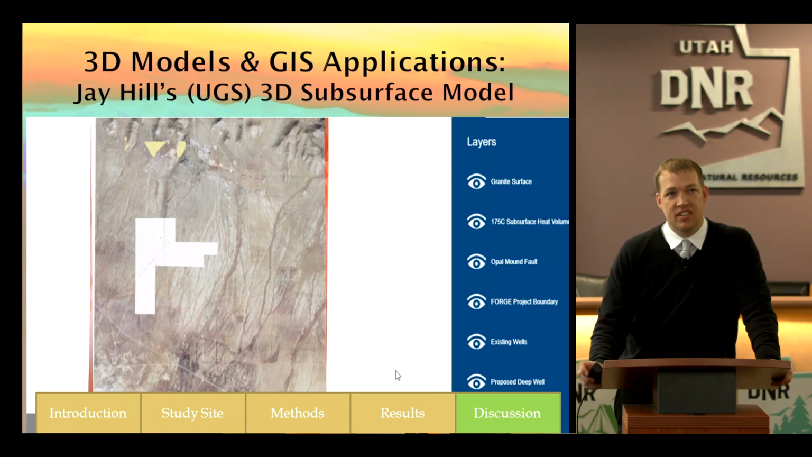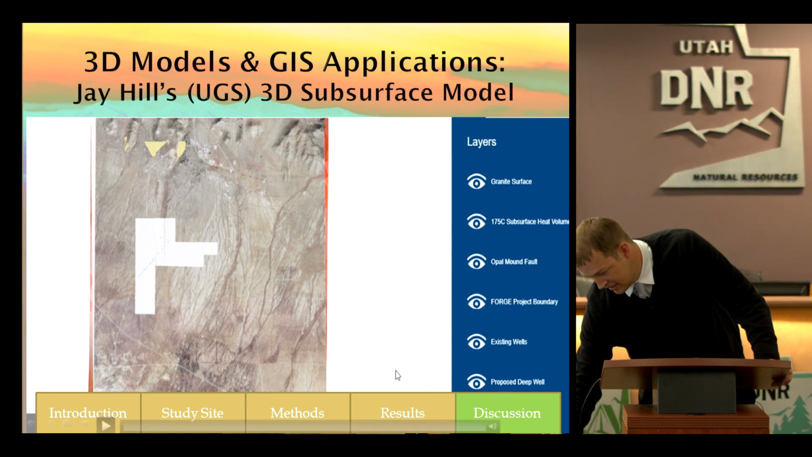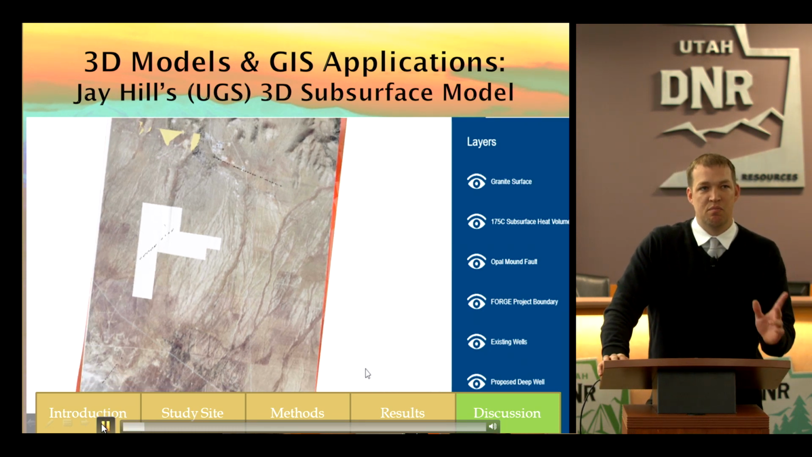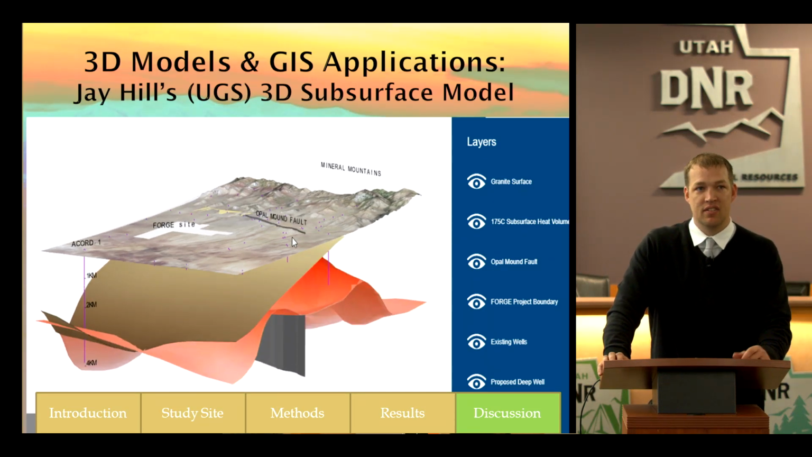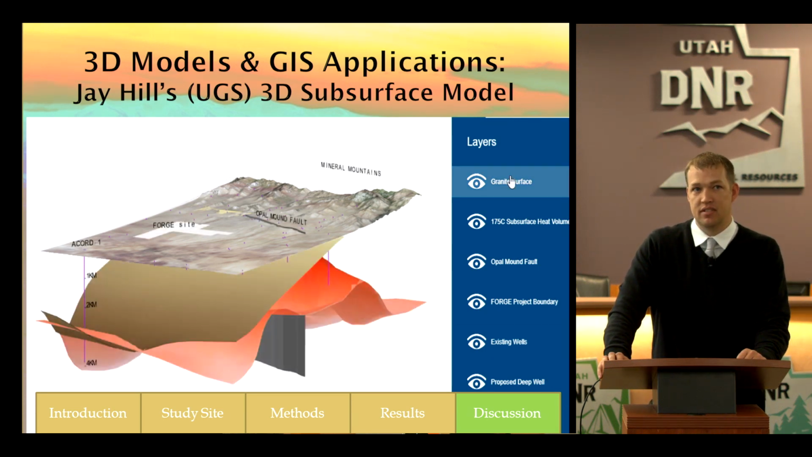So that was pretty good for the surface mines, but 3D modeling goes below the surface. And looking at some of what the DNR's already put together, I found this model that Jay Hill from the UGS has already put together. I thought this is something that'd be applicable to oil and gas. So that top layer is what you're looking at is something like a DEM would put out, or those photogrammetry 3D models would put out.